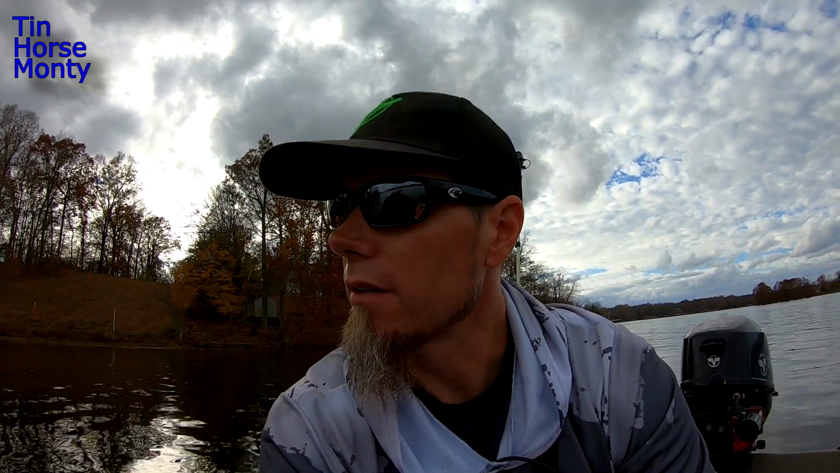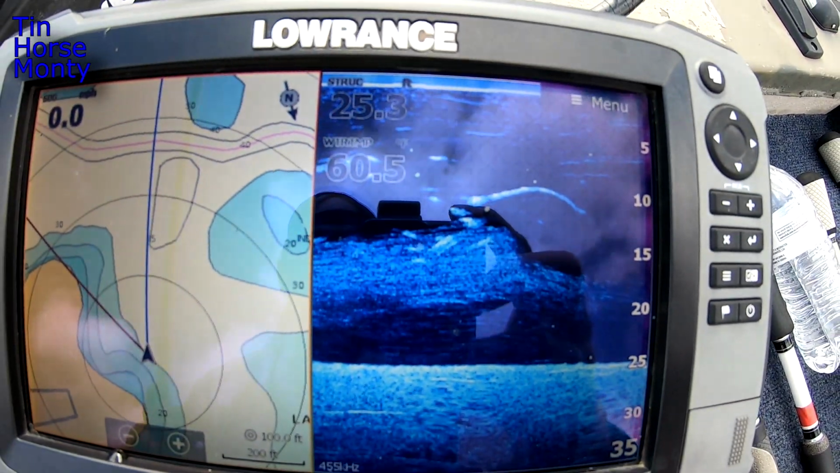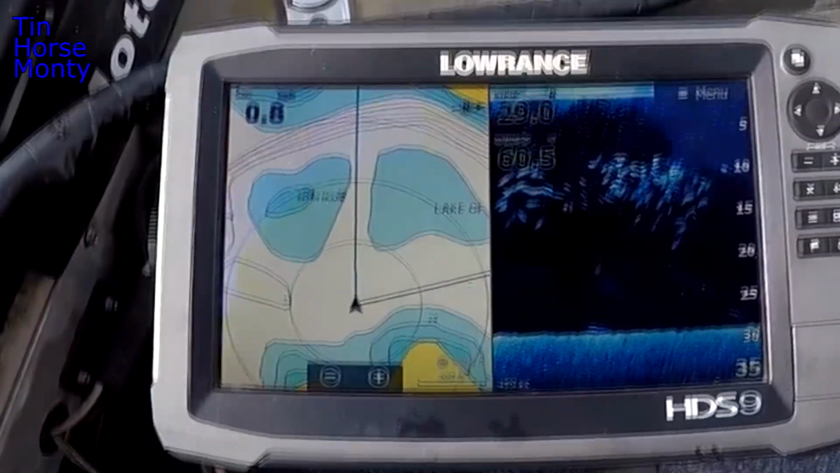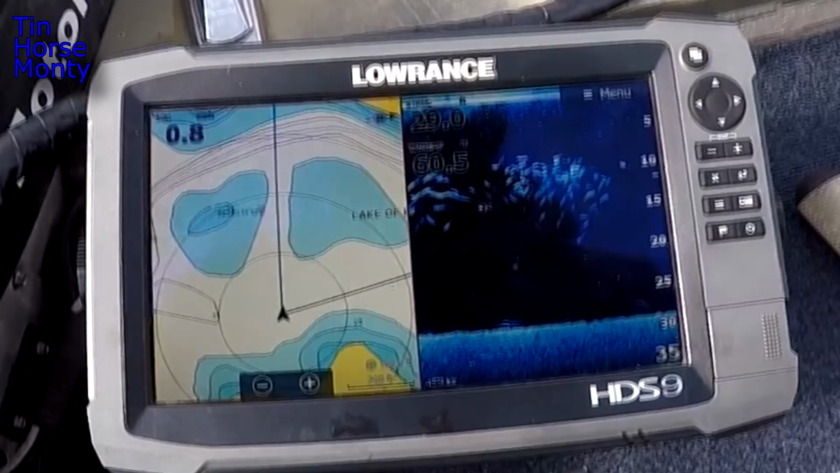Give the A-rig a try. It's fall right now. It starts happening in the fall and it runs all the way through the winter and early spring. Just find that bait, find the bass, make your cast, and figure out how deep you're fishing. You want to try to run it right over the tops of those bass. And that just comes with trial and error.